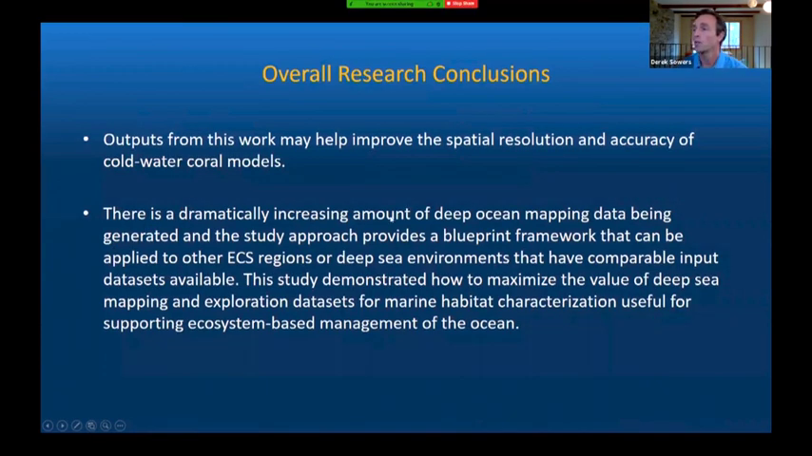There's a dramatically increased amount of deep ocean mapping data being generated, as we saw, as many nations are doing extended continental shelf studies. And the study approach provides a blueprint framework that can be applied to other ECS regions or deep sea environments that have comparable input data sets available. Therefore, the study demonstrated how to maximize the value of deep sea mapping and exploration data sets for marine habitat characterization, hopefully useful for supporting ecosystem-based management of the ocean.